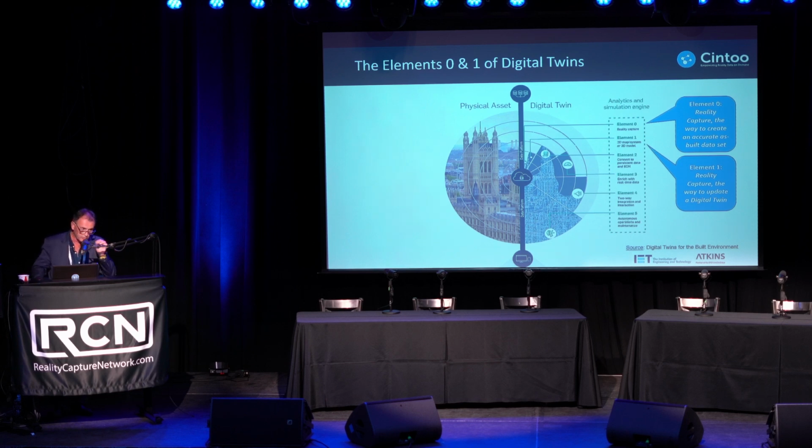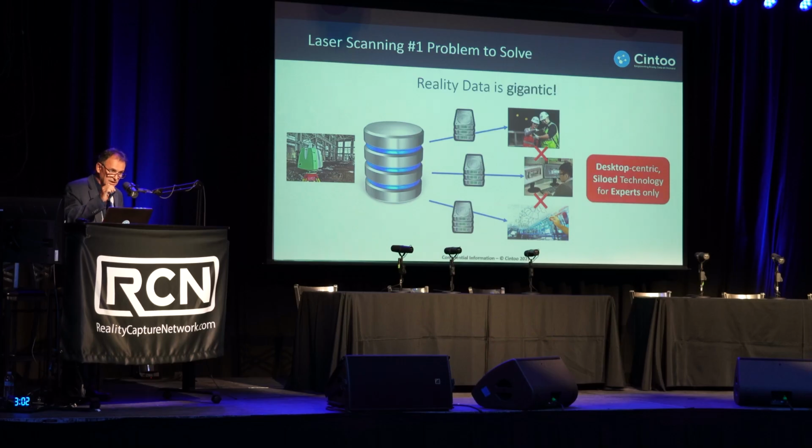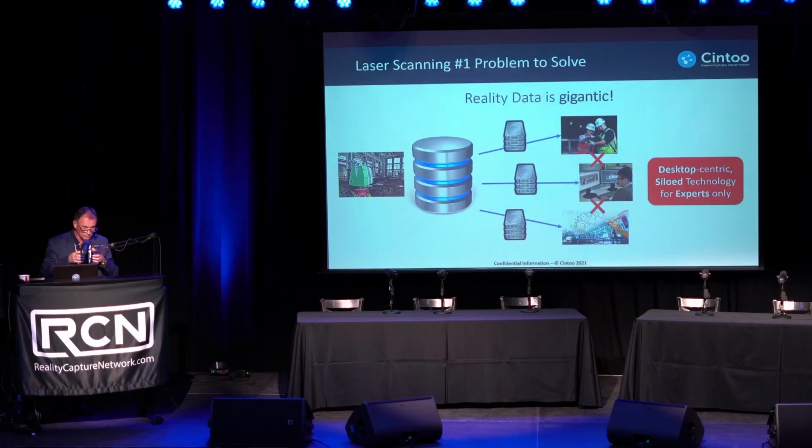So the pain point we've been facing, and that was the case already with Autodesk Recap, is what do I do with this freaking point cloud, okay? The point cloud is so big that this is a very desktop-centric workflow until now, which creates silos within companies, but also silos between companies and contractors. And those point clouds are made for experts only, okay? So this is why we developed Cintoo Cloud.